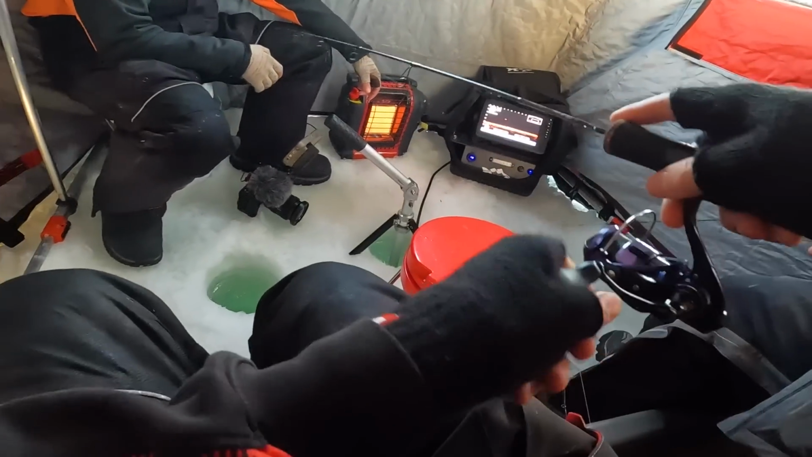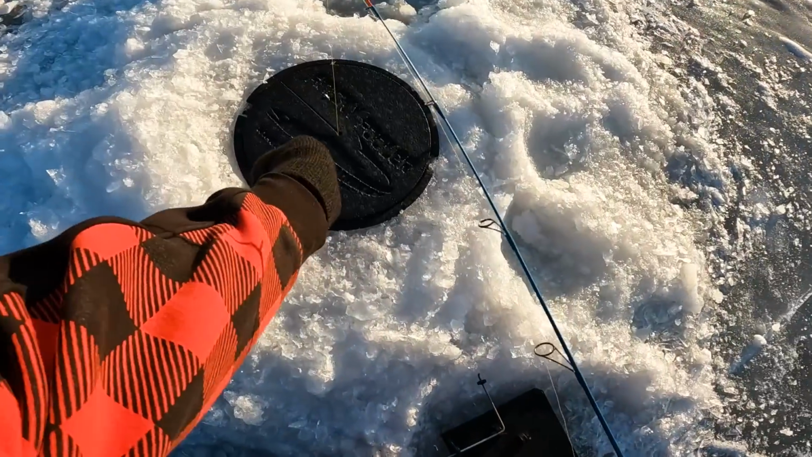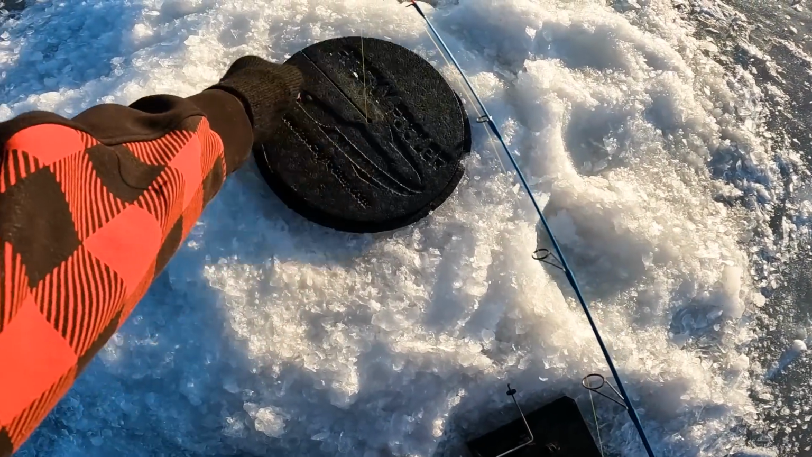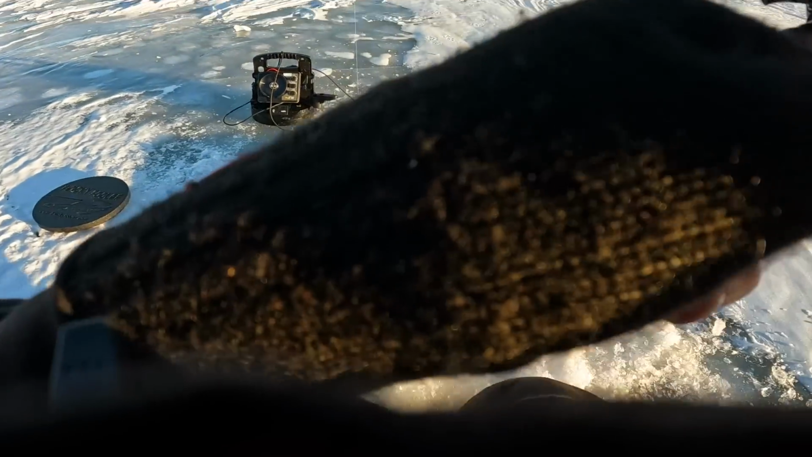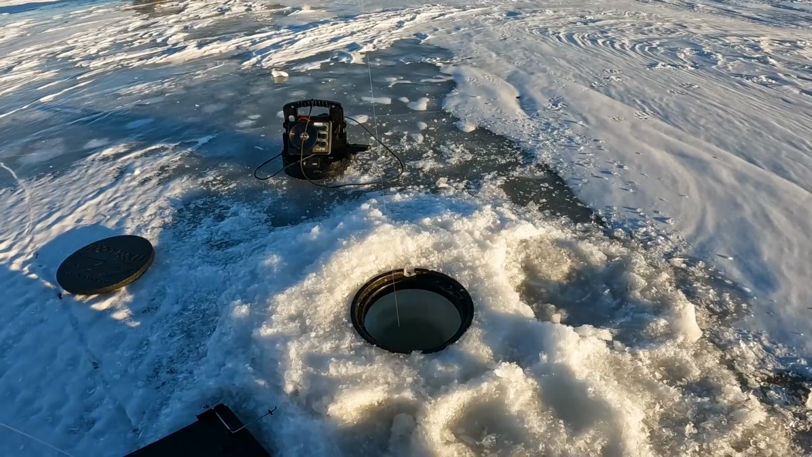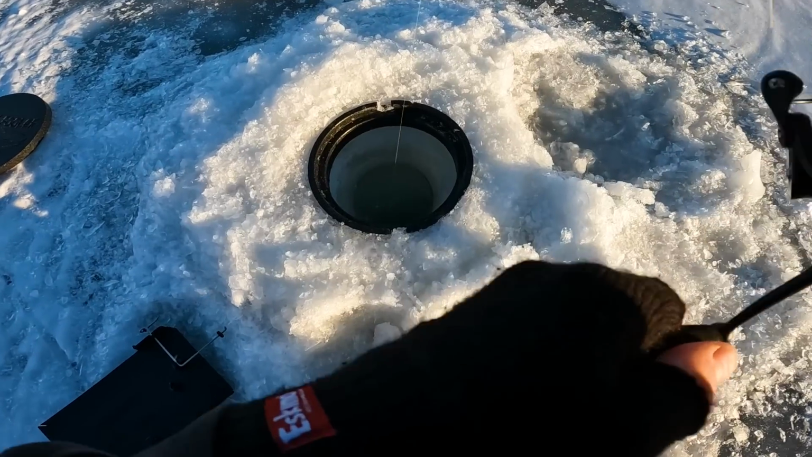Man, this flag's, oh, it is up. I'm like, this flag has to go up. Oh, it's cold. We're cruising. We got another one on. Got him. Got him. Feels decent. Hopefully it's another perch.